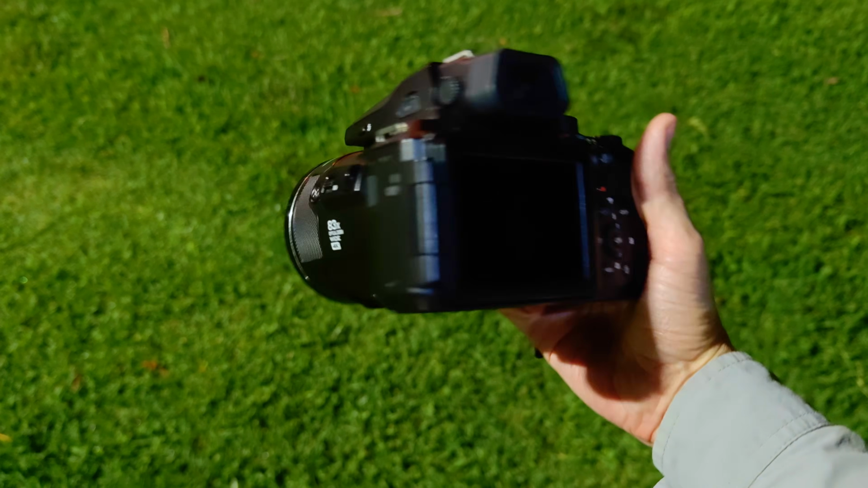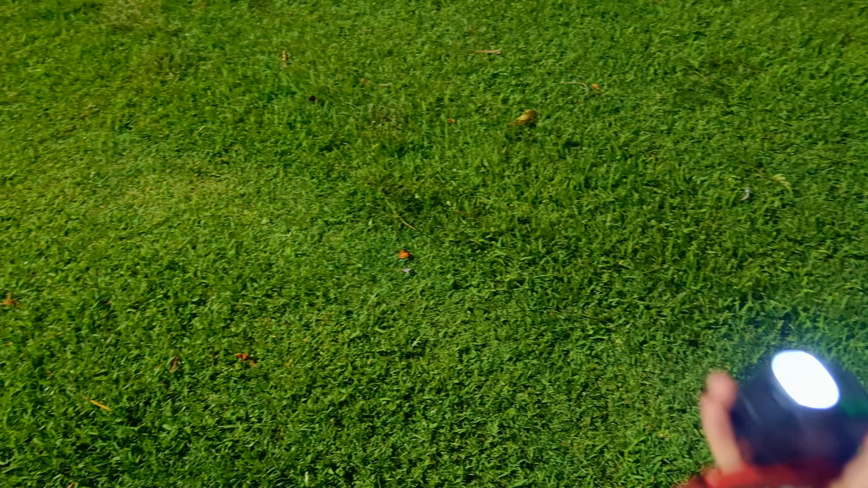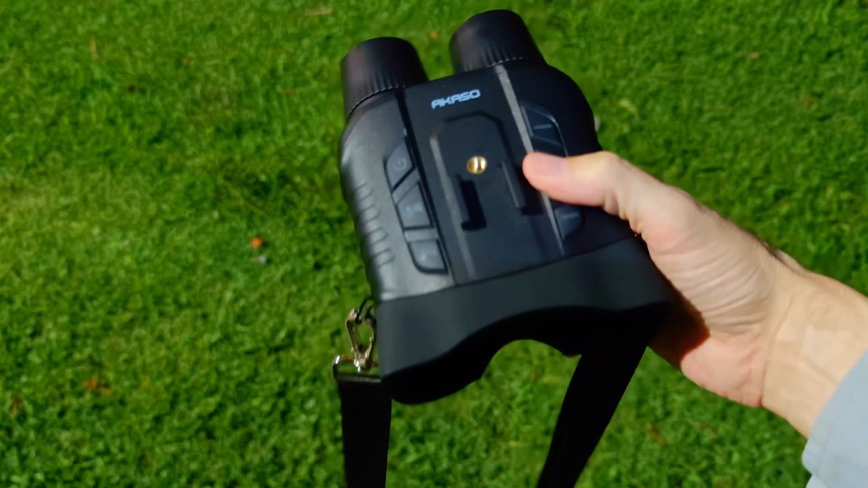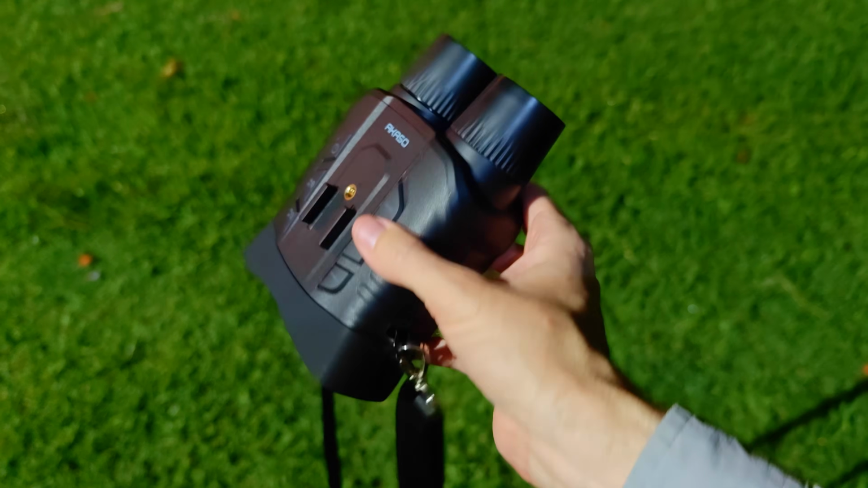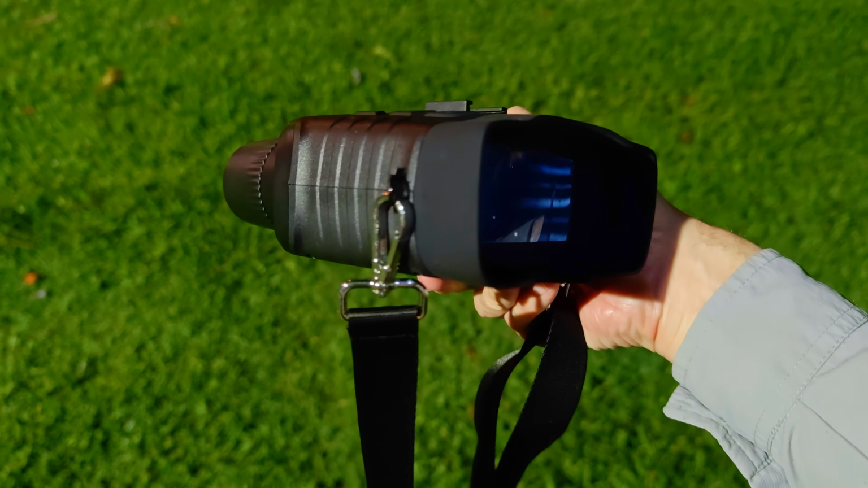To get started, we need to first talk about gear. I've got with me my standard camera and GoPro, and tonight I've brought 3 extra items. 1, a headlight so I can see where I'm going. 2, a pair of night vision binoculars. These take existing light and pump it up to a level where we can see clearly. These are entry-level AKASO Seymour 200s.